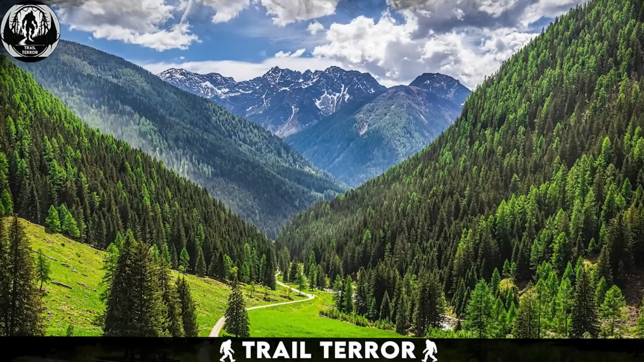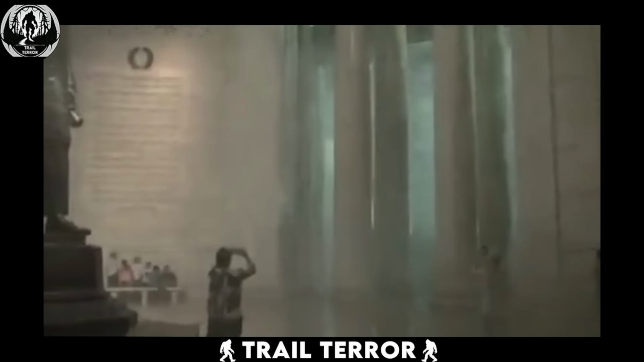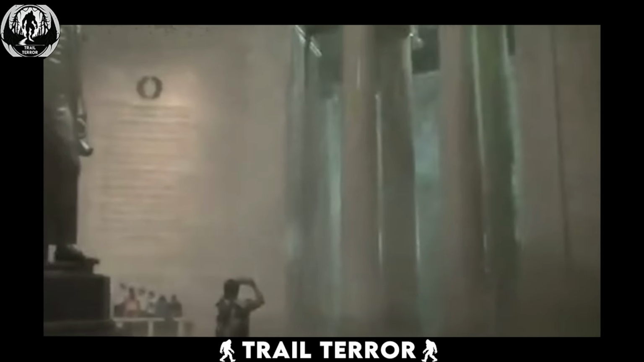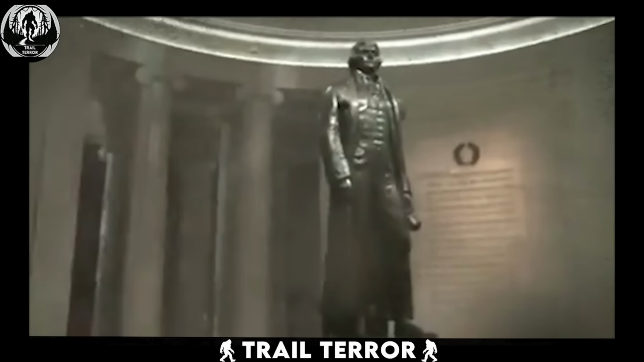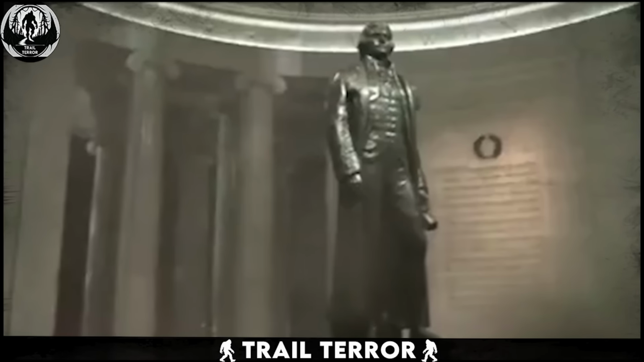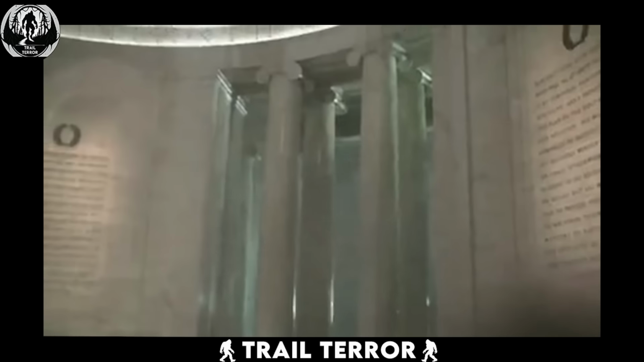Nature can be incredibly beautiful, like a gentle, peaceful rain, but sometimes it unleashes its fury in a way that's straight out of a nightmare. This video, filmed inside the Jefferson Memorial on June 29, 2012, captures one of the most intense thunderstorms ever recorded. It's like something from a science fiction movie.